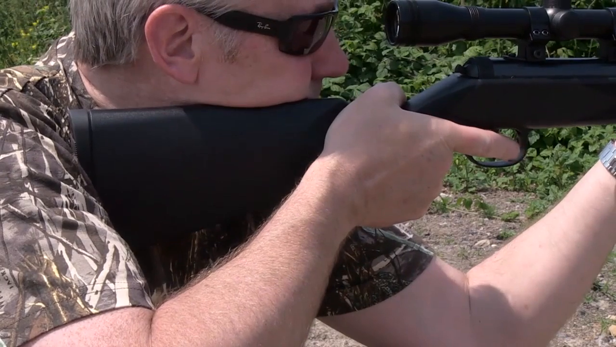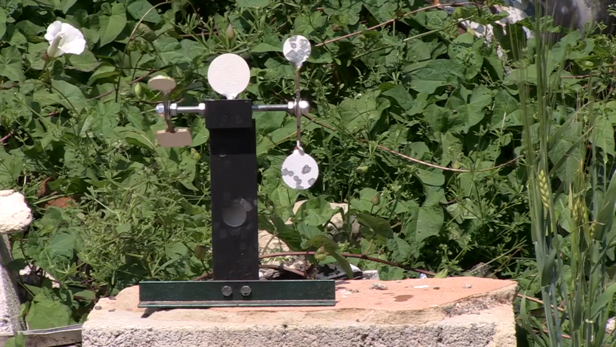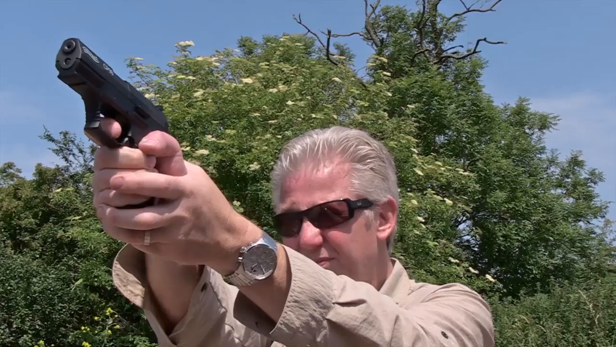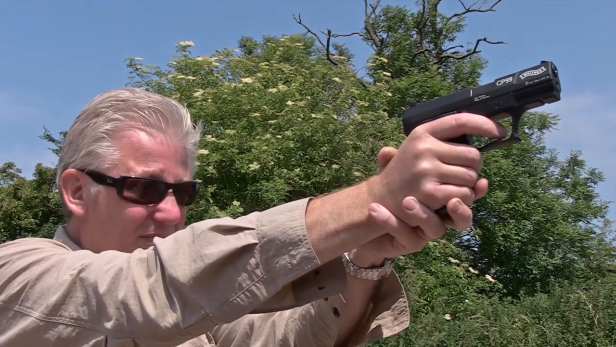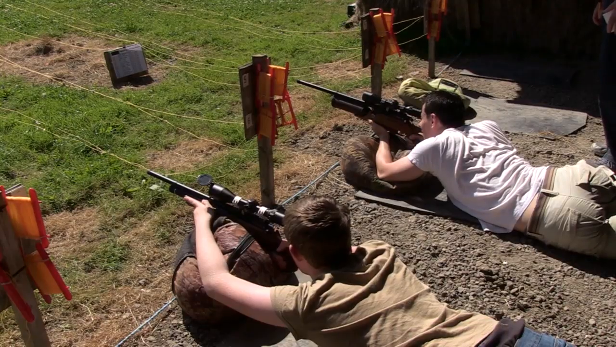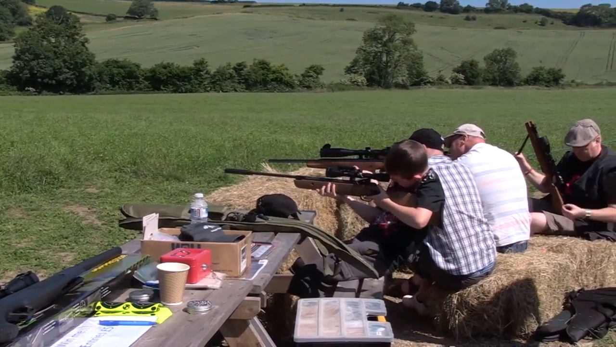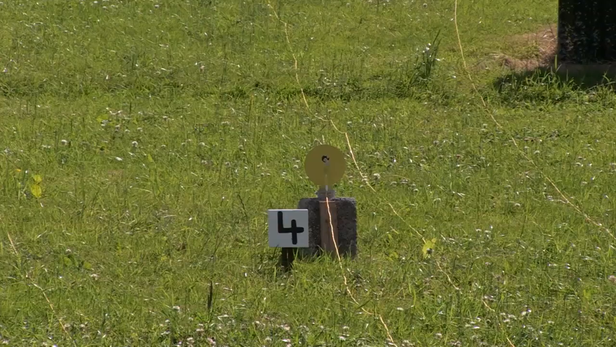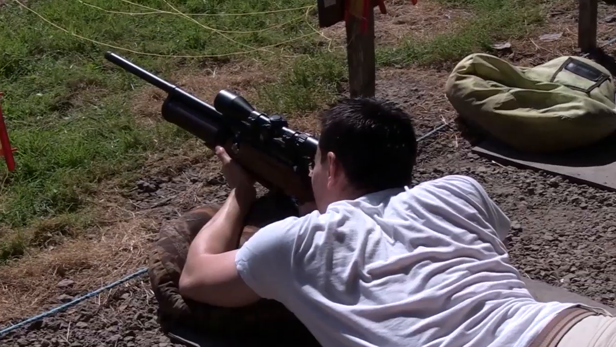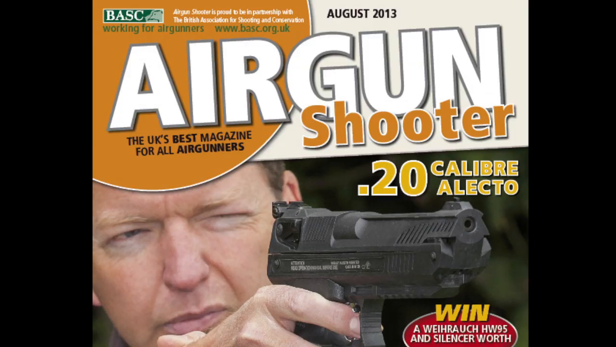7/8 of respondents oppose airgun licensing in Scotland, the latest analysis has revealed. 87% of people who responded to the government's consultation rejected the idea of airgun licensing, while fewer than 100 were in favour of the restrictions. BASC said these newly released statistics showed a resounding rejection of the proposals, but the government said licensing would still happen. A petition against the airgun licence continues to grow. More news in Airgun Shooter magazine.